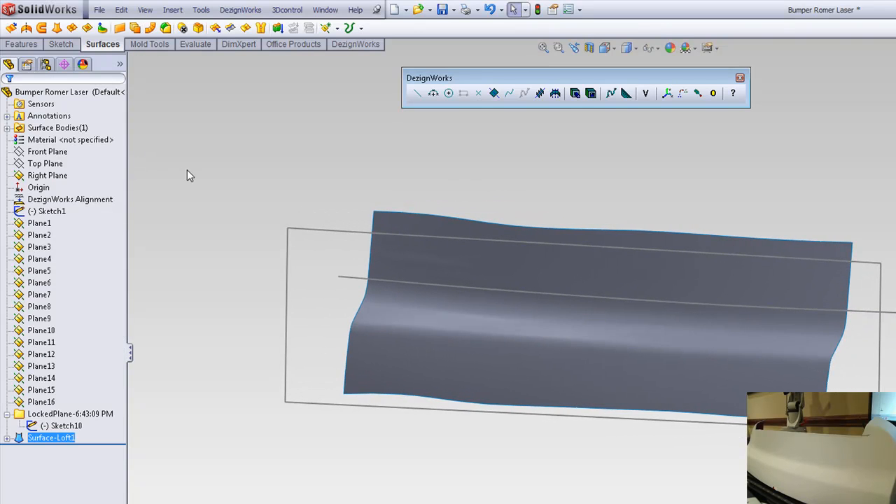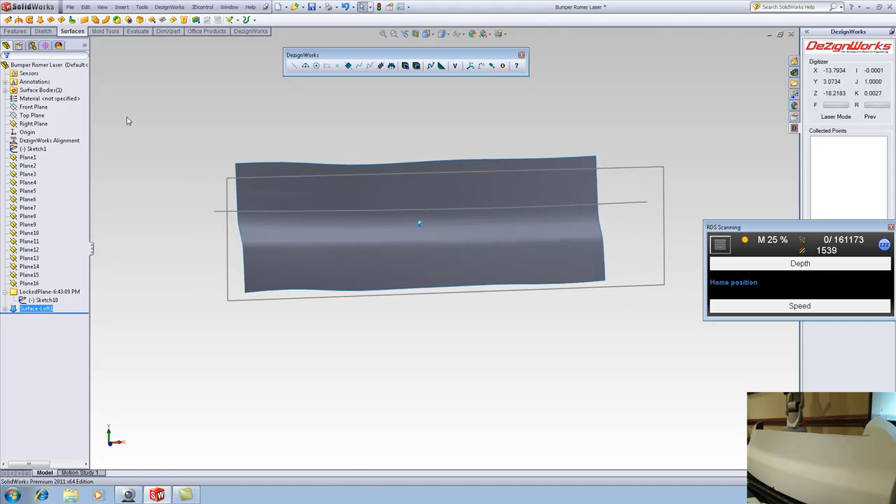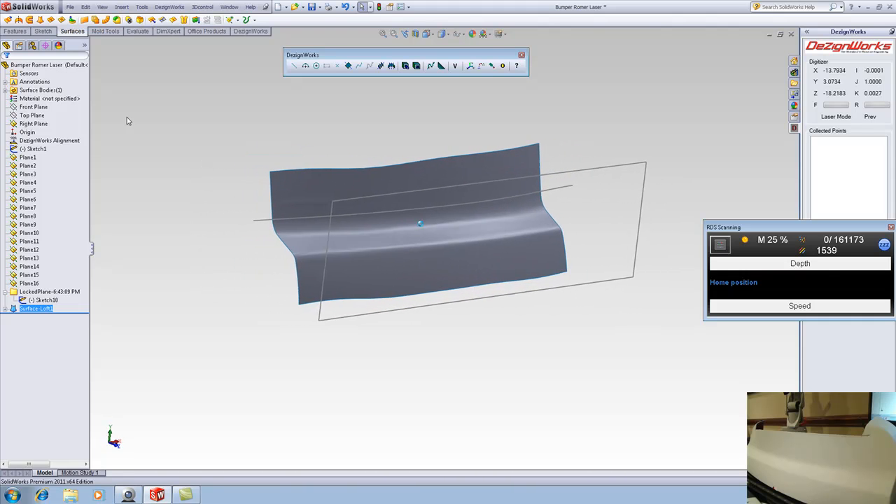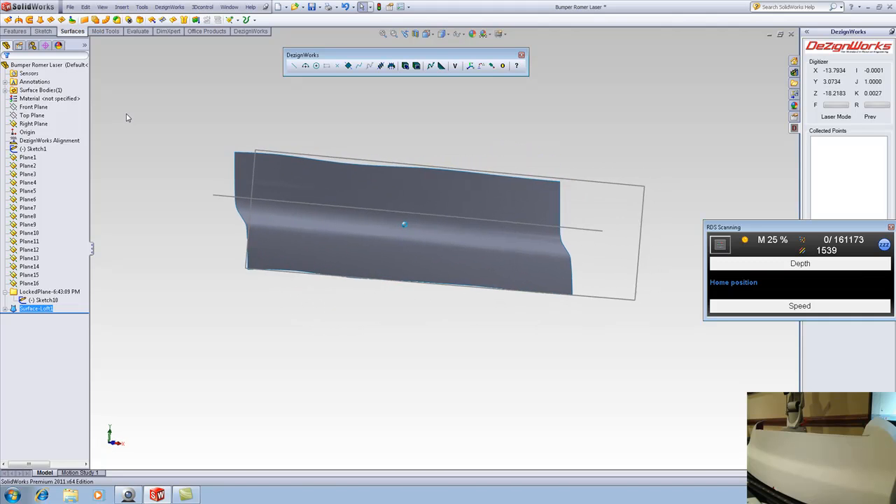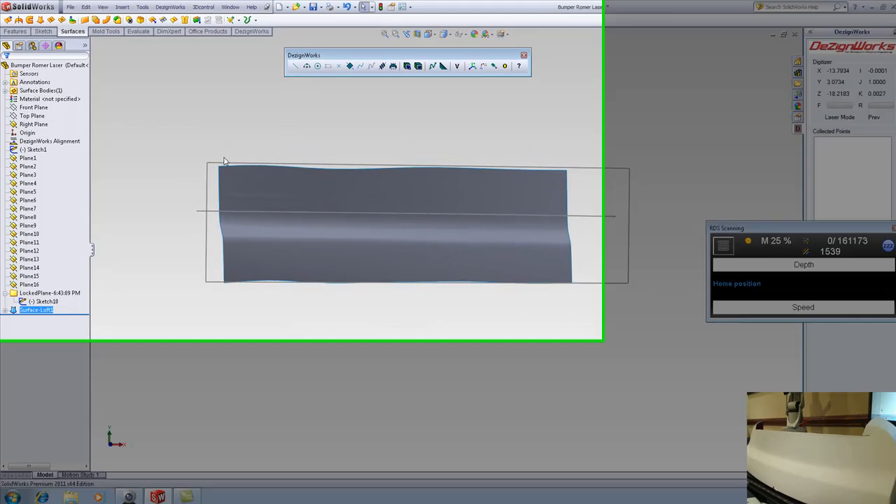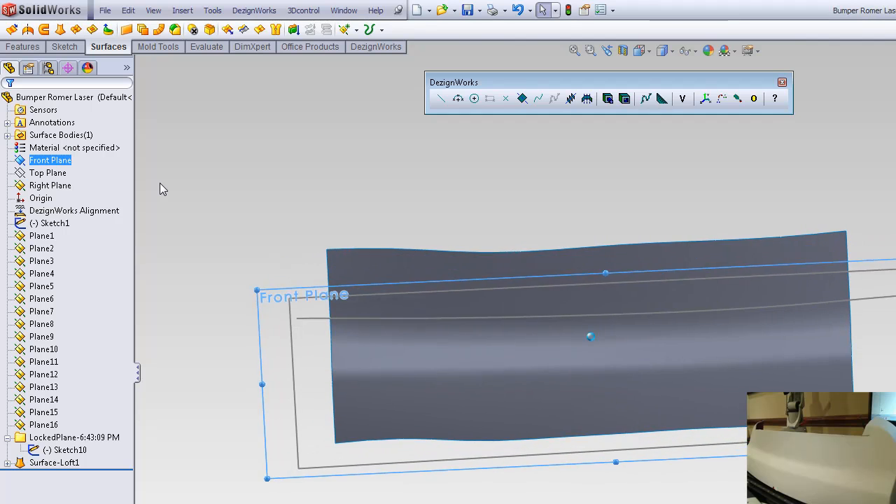Now the real intent here was to grab the shape and be able to make a bracket towards the center. So what's really nice is this data is all usable. It's not imported. It's truly SOLIDWORKS data. So let's just come over here on this plane, and we can start drawing.